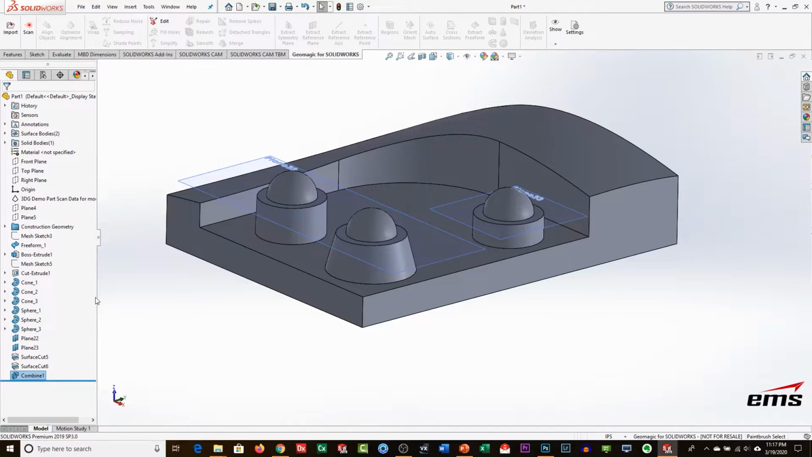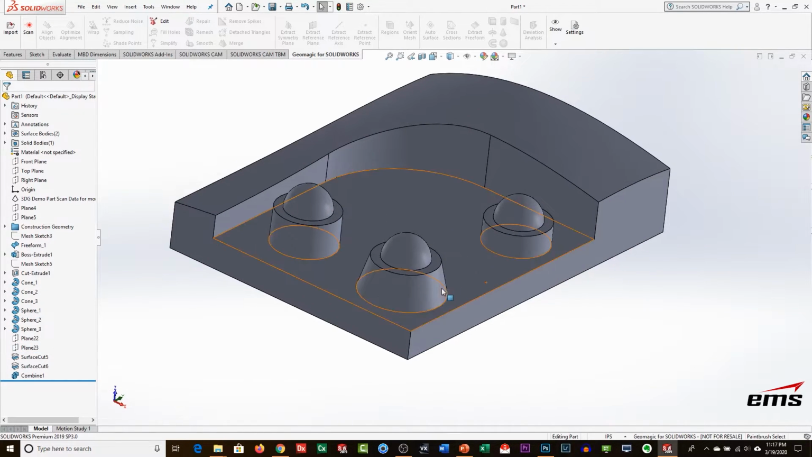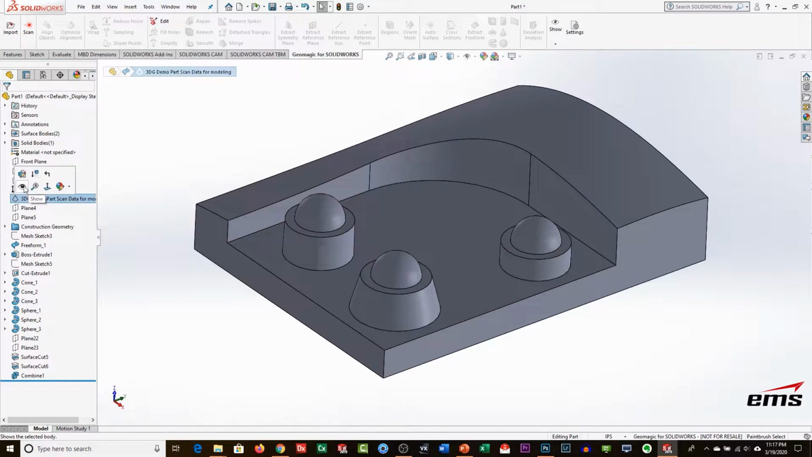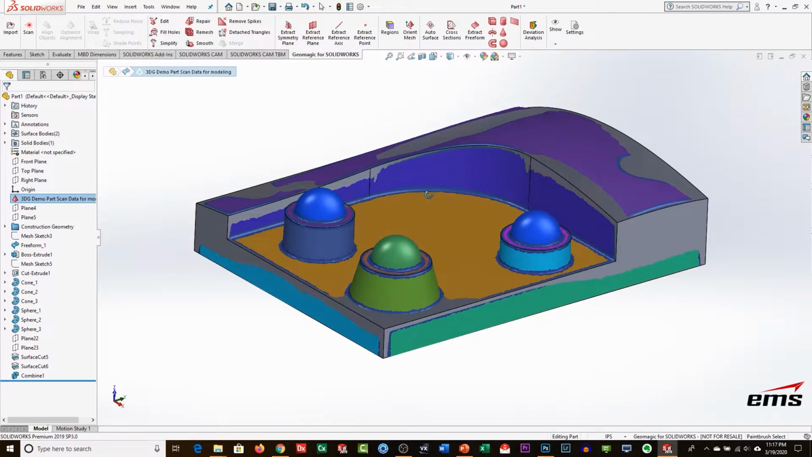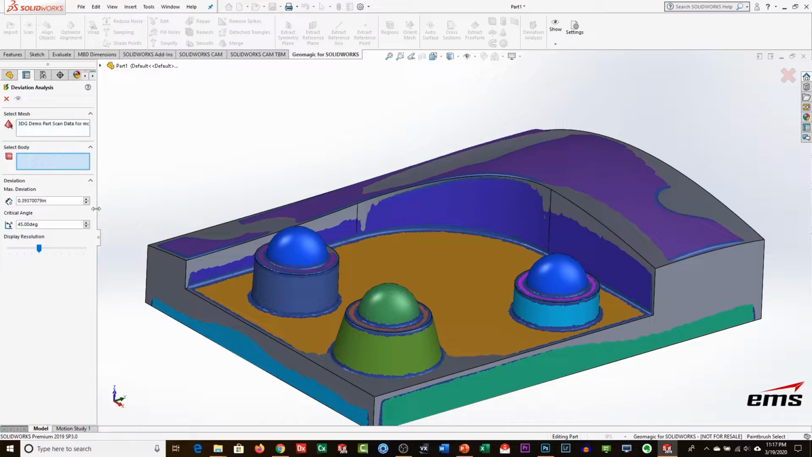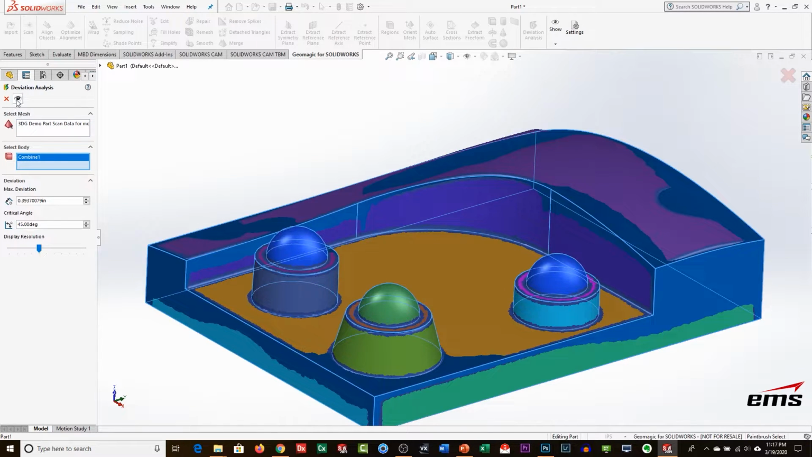All right, so if you look here, let's hide these planes, and you can see where we are. So let's bring back our scan data. And again, that accuracy analyzer tool, I can use at any time. So if I go here, deviation analysis, I select this body and say, show me the results.